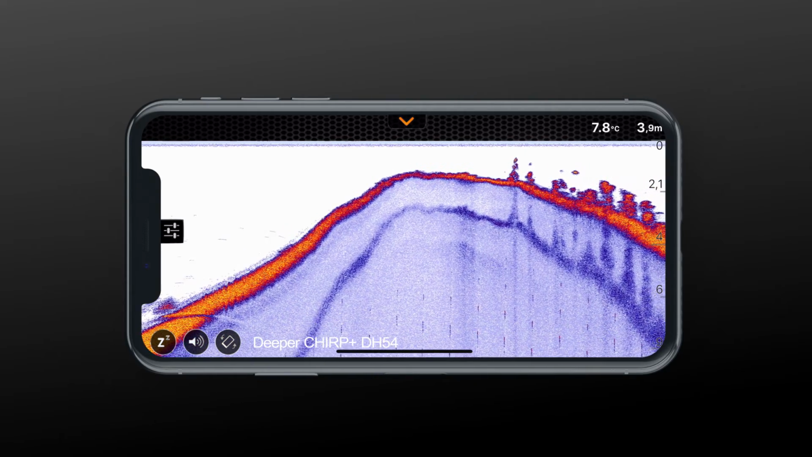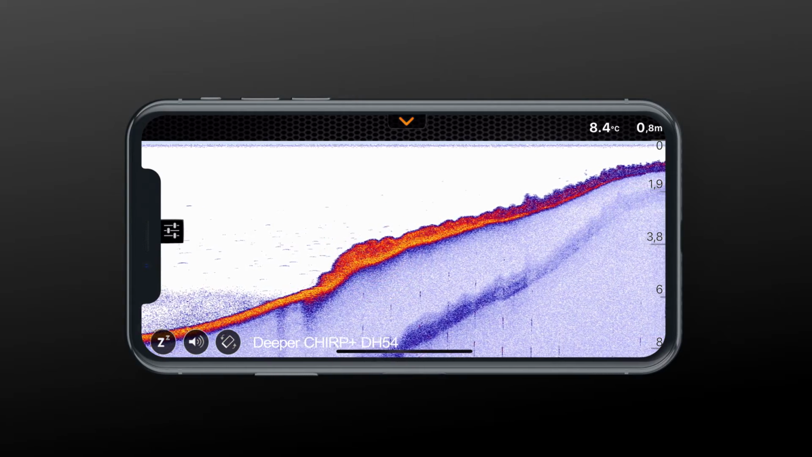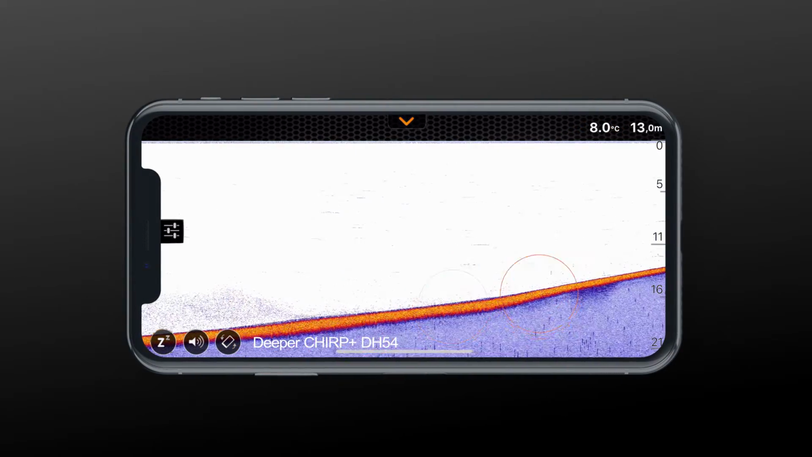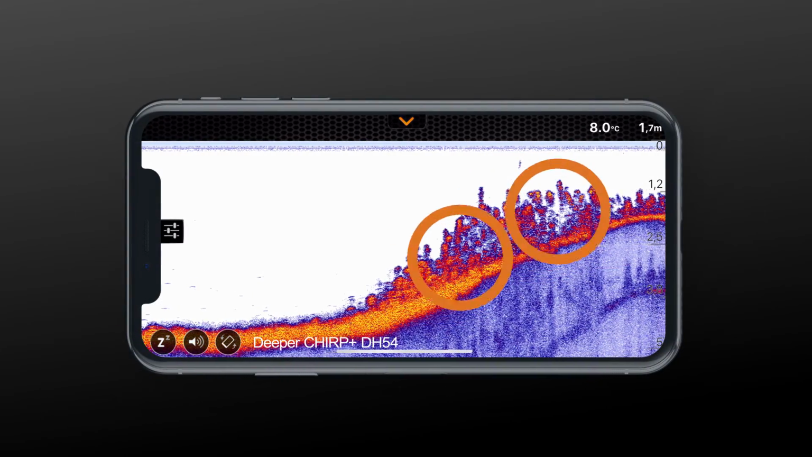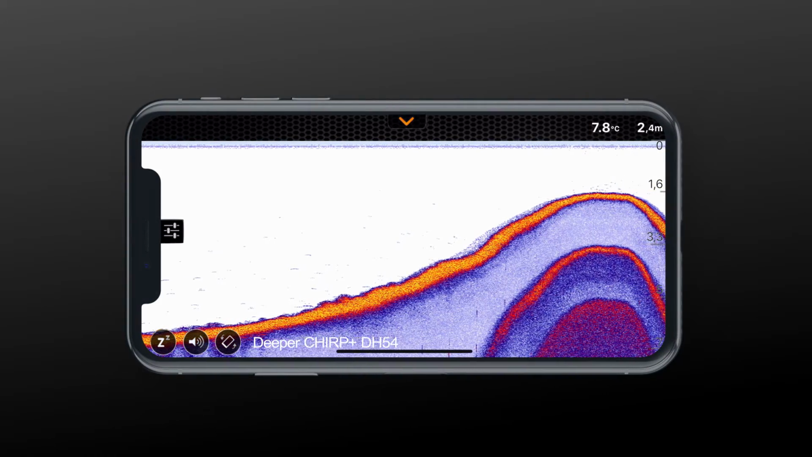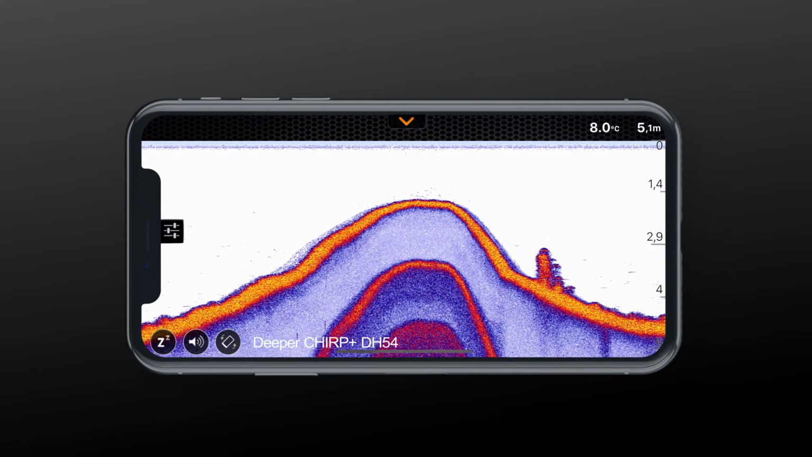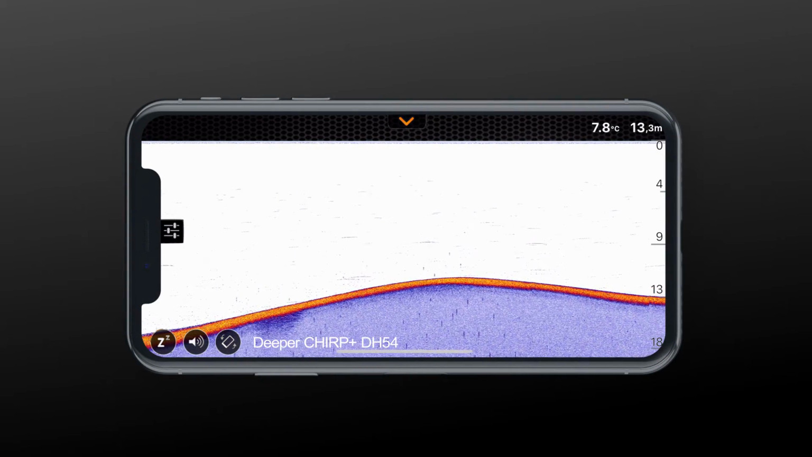On your smartphone or tablet screen, the lake bottom will be displayed as yellow, hardest bottom, red, medium, and purple, softest. The bottom is shown as a continuous, intensely colored line running across the bottom of the screen. Weeds will show up as high emerging structures in either purple or red. You may also see a second sonar return. This is caused when the sonar signal bounces between the bottom and the surface of the water.